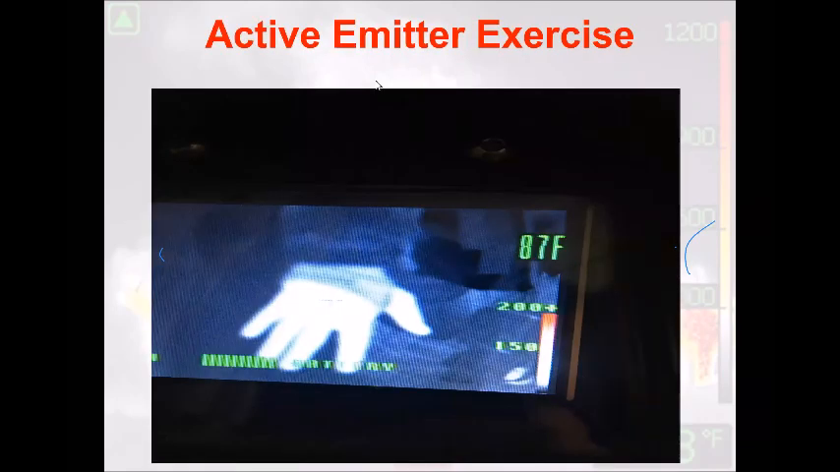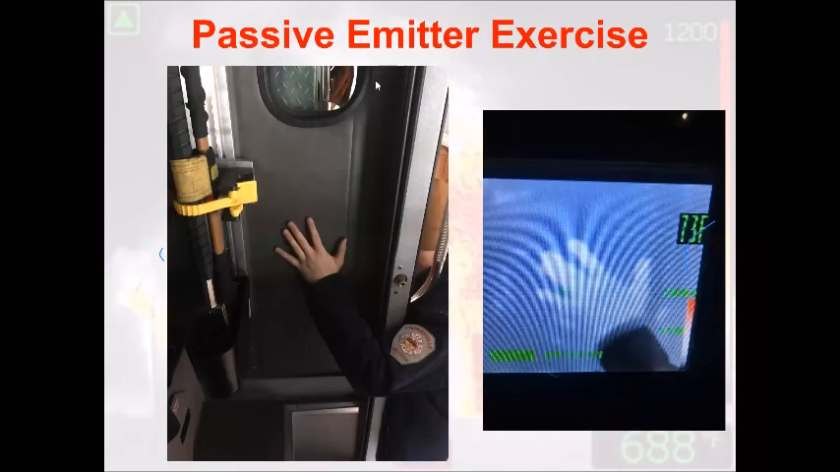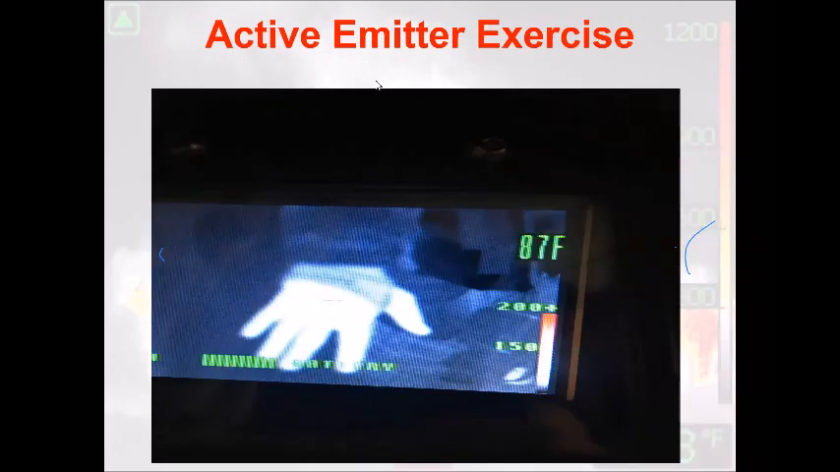One of the exercises you guys probably do quite a bit, if you have a dog and pony show, if you have the kids come to the firehouse, probably not right now in COVID times, but if you have a special event, you can show people, hey, this is how the camera works. You show, hey, your hand looks like this with the camera, and then you remove your hand and you have that signature that's in there. The problem with this is in the fire service, thermal imaging cameras, from day one still up to today, we use the grayscale for majority of our operations. So that grayscale has a range depending on what camera, what brand you have, anywhere 0 to 300, let's say.